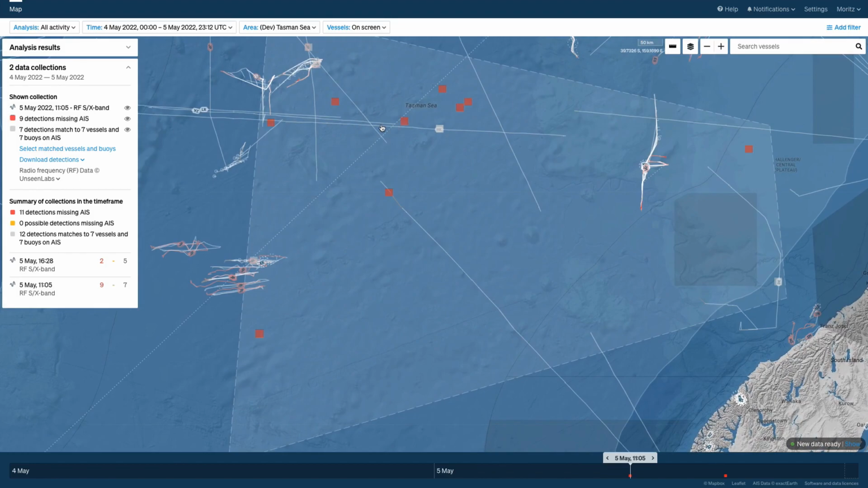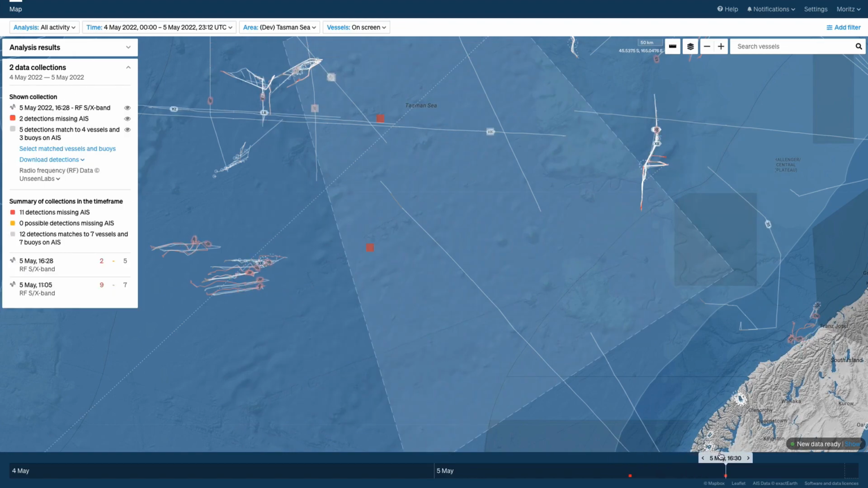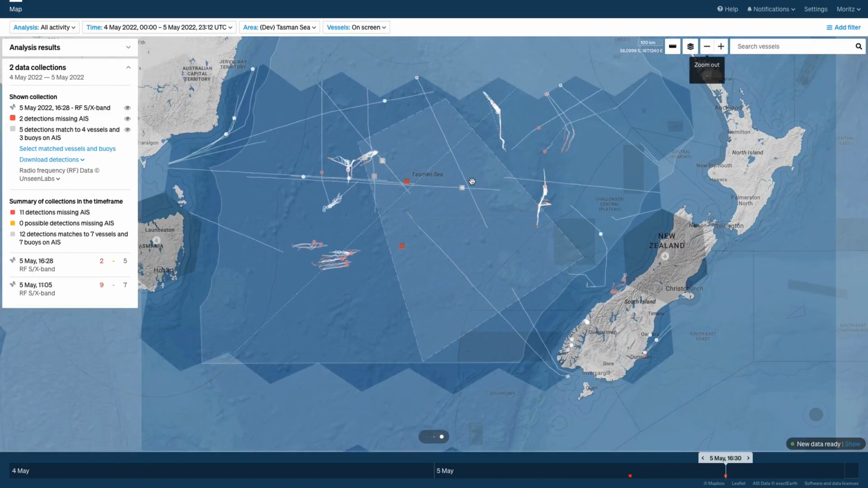The dark detections are scattered throughout this area. There's 9 of them, and we'll look at them a little closer in the next minute here. But let's just jump ahead in time to the second Unseenlabs radar detection from last night.